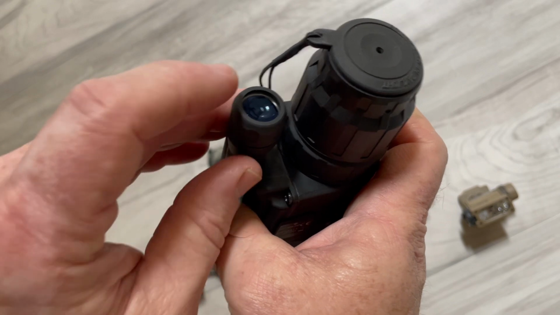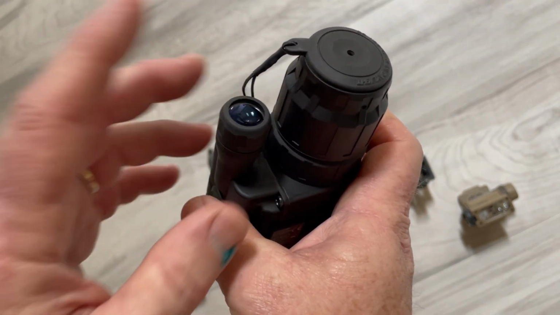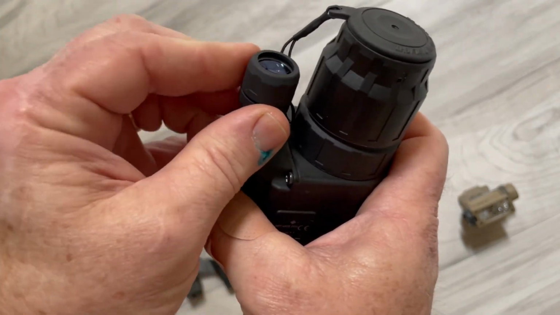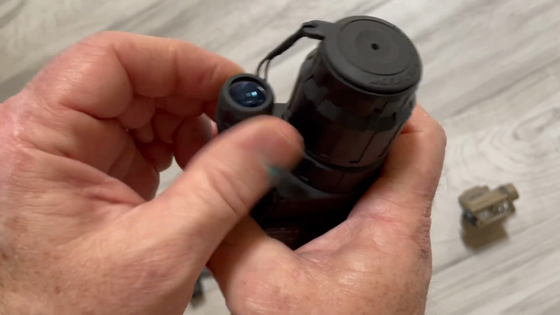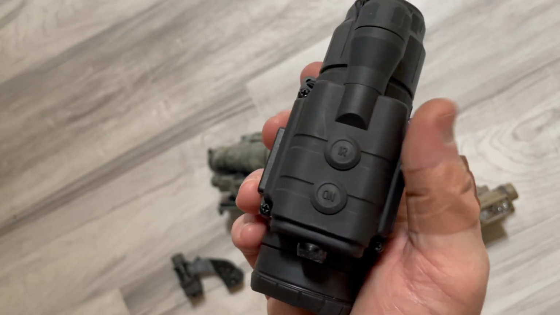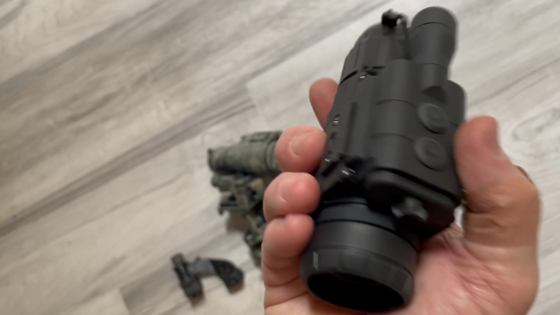So I've got to figure out some way to spread the IR light because it's too focused. And this doesn't do anything. It doesn't change that focal point or spread it out or anything when you're looking through the scope. I don't have a good way to really show that to you. So you have IR light and you have on or off. That's it. Takes 2 AAs.